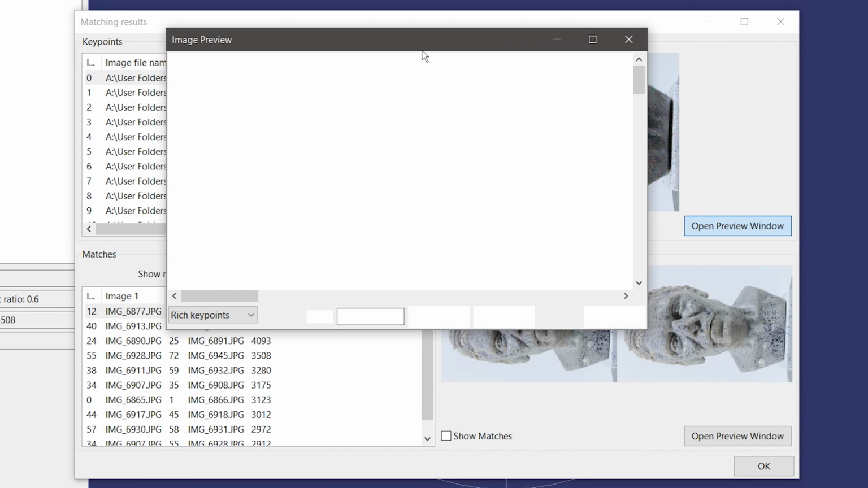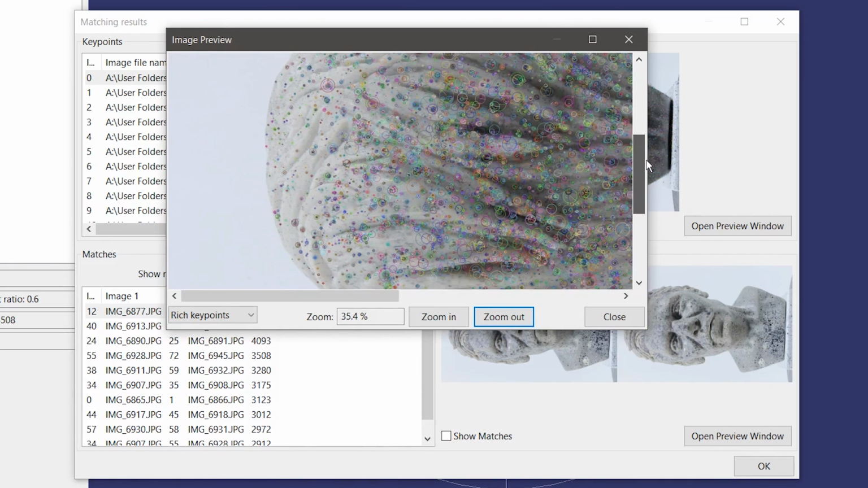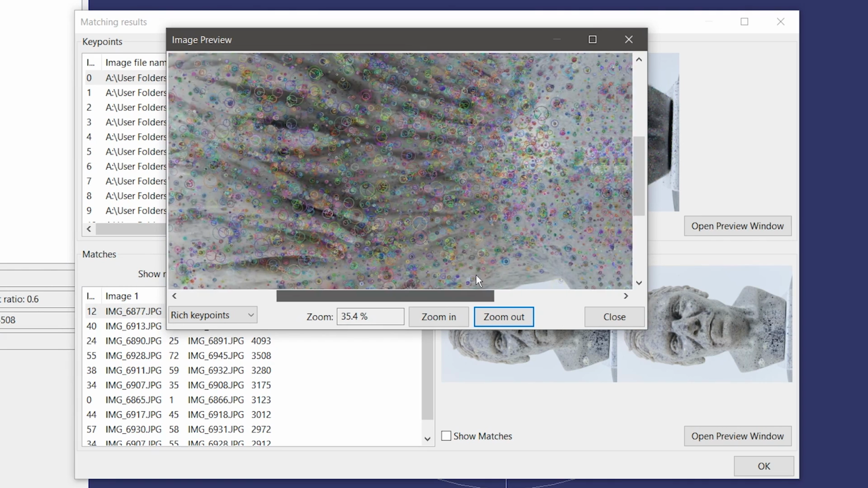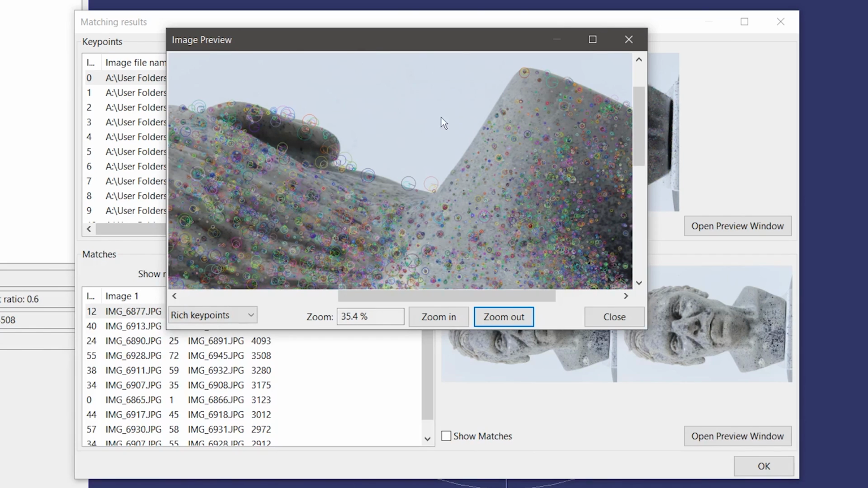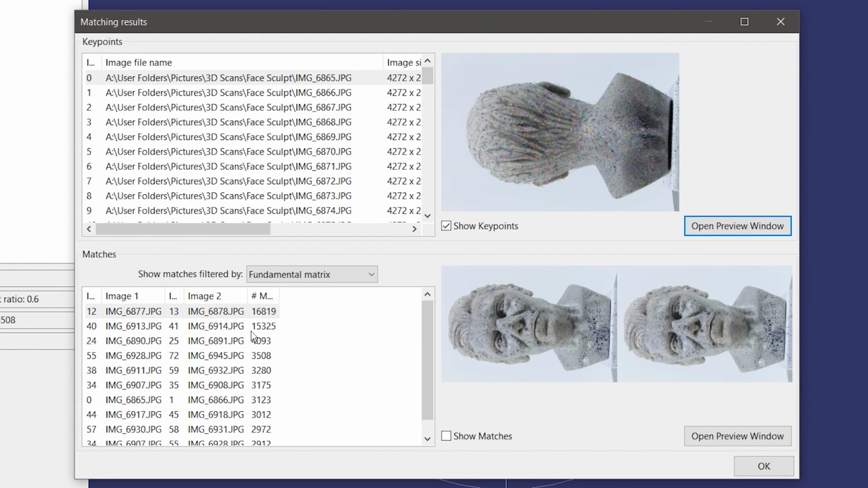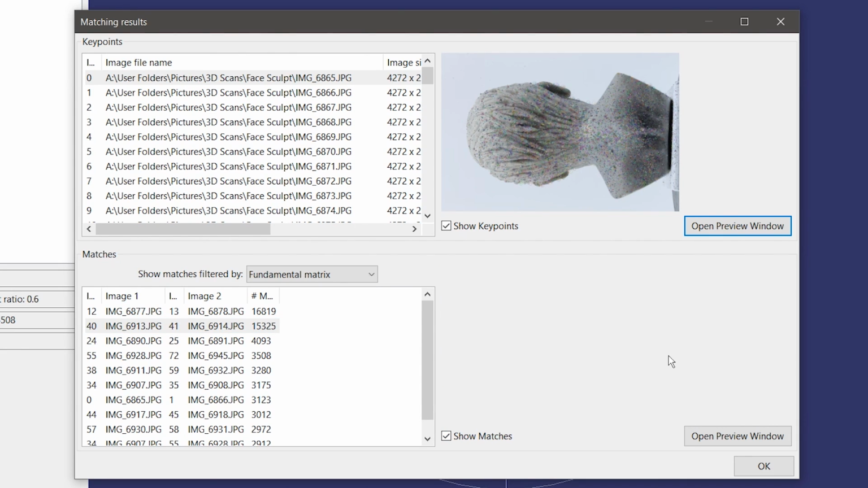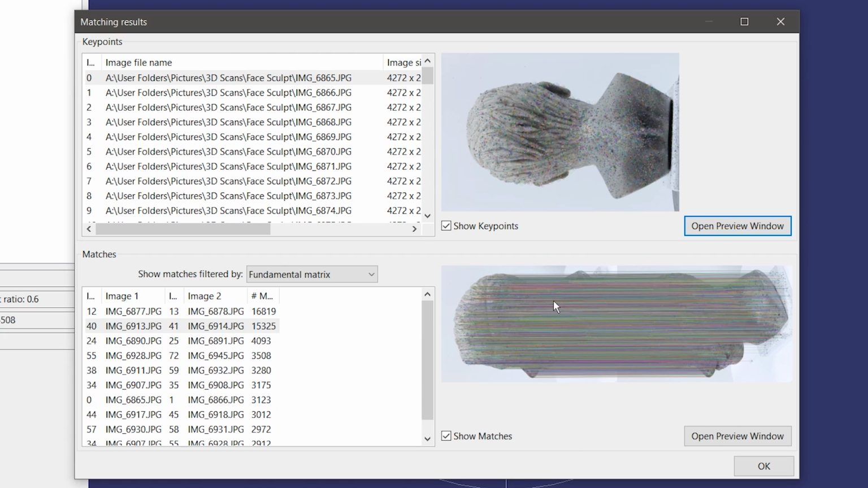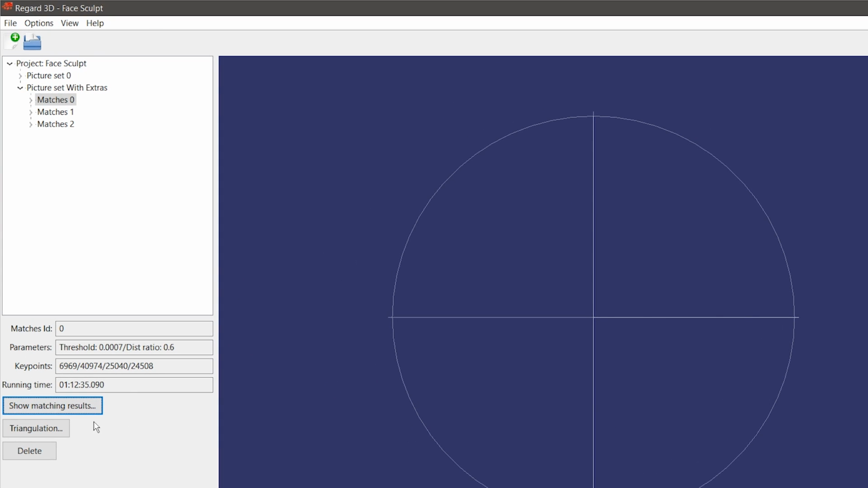So I'm going to open the preview window, and I'm going to zoom out, and you can see all these little circles all around the ink splatters. So that's where it's getting all its matches. So now you can see how important that is. So I'm going to close that. And you can also see matches between image pairs. So I'm going to click show matches. And this might take a little while to load. And here we have all these lines. It should be covered in lines everywhere, to the point where you can barely see anything. So that's really good. We're getting a lot of matches. So we can just click OK. We don't really need to see that.